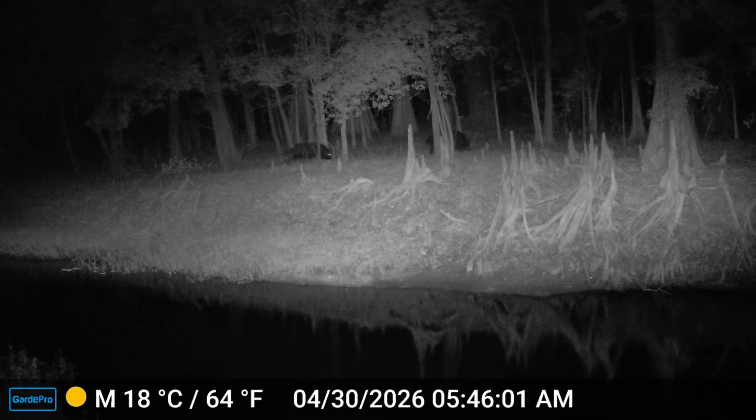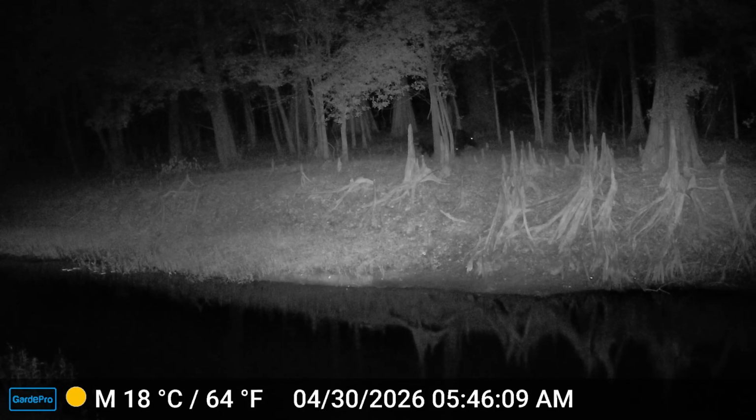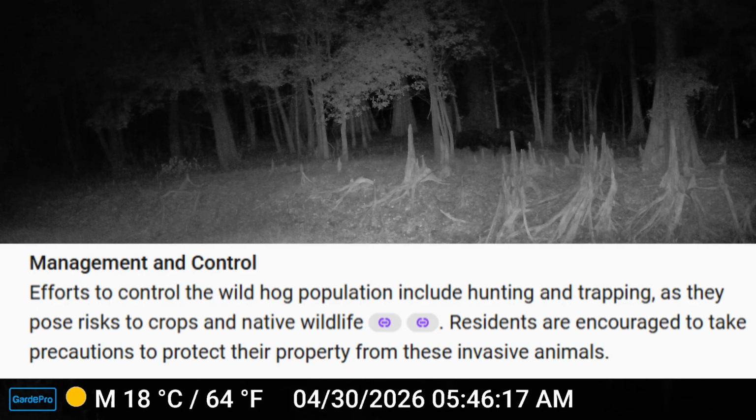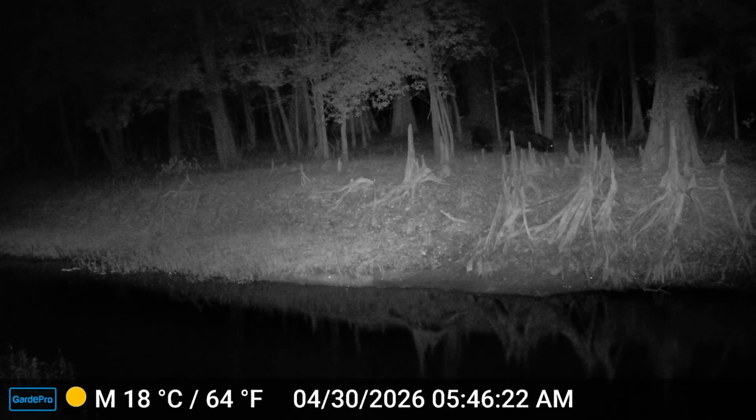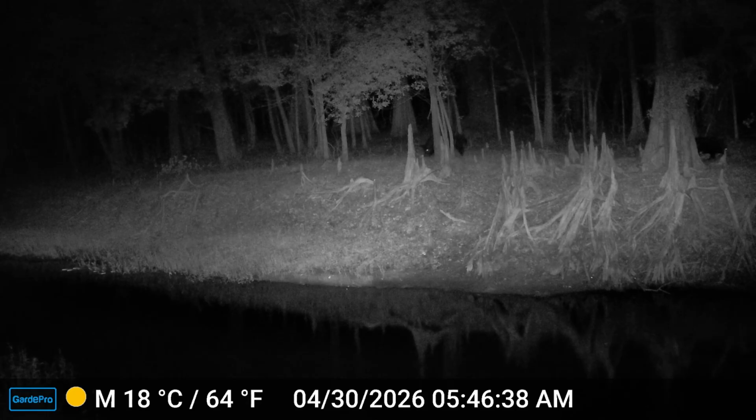Alright, so now we're back on some hogs here, so we'll continue with the hogs. One good thing too about these game cameras is you can hear some of the sounds the animals make. So you can hear the hogs and what they sound like. There is a lot of hybrid hogs out there too, because feral hogs get loose and they mix in with the wild hogs. There's different ways that they try to control them, hunting them, trapping them, things like that, and they still cannot control the population. So they eat and destroy almost everything.